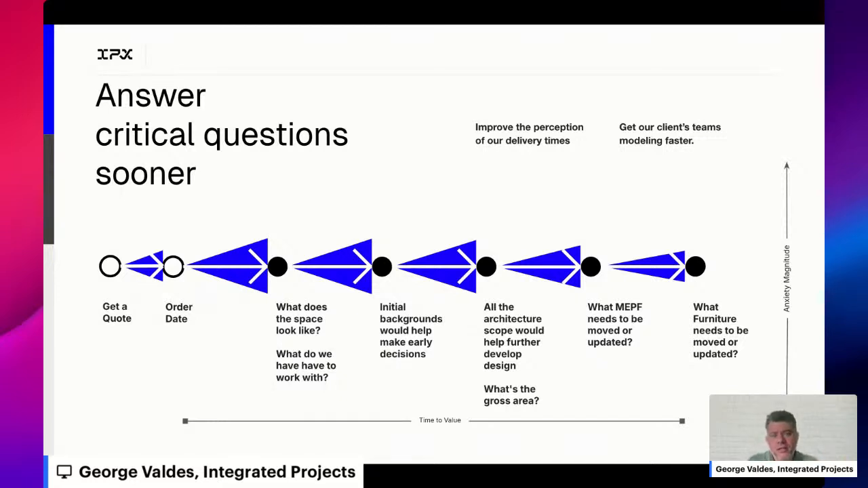And so what does this mean? That means breaking down our traditional process into one where we can answer very simple questions. With our virtual tour, we already answer the question of what does the space look like? Then, with a new segmented point cloud, which we'll talk about in a bit, we can start to give you rough order calculations on actual objects in a space. Moving forward, we can also give you initial backgrounds to help you with answering critical questions very early on to get your design teams running.